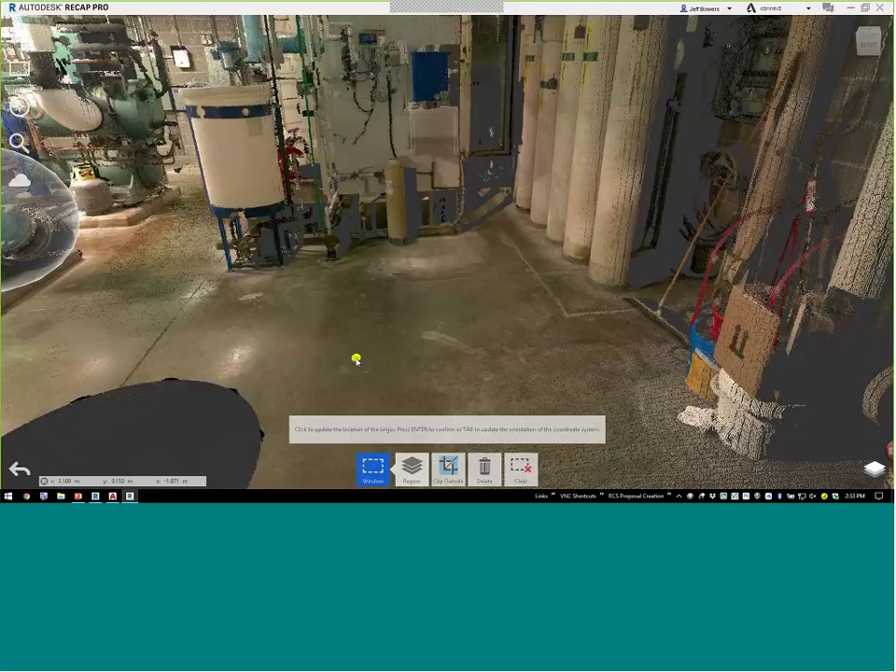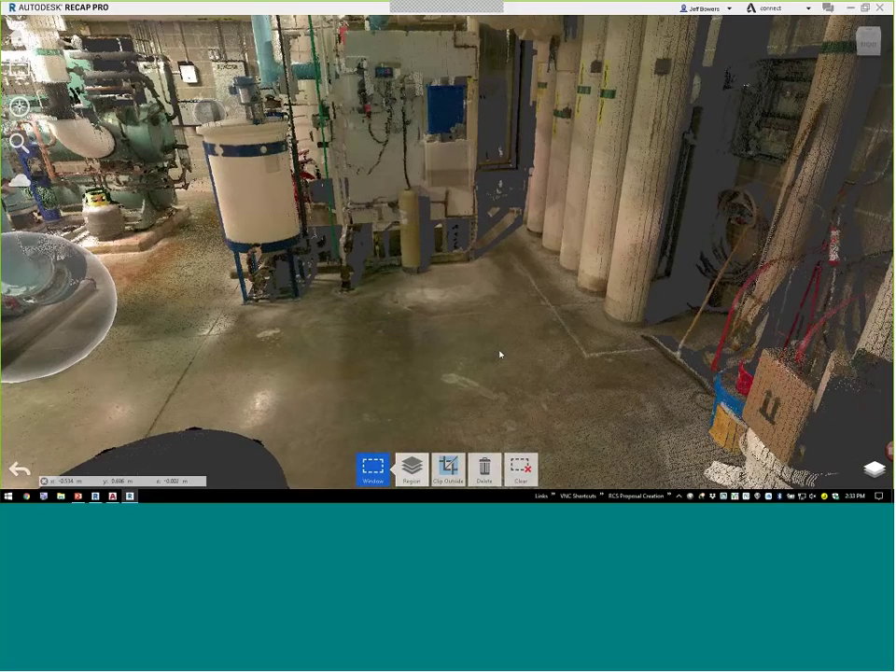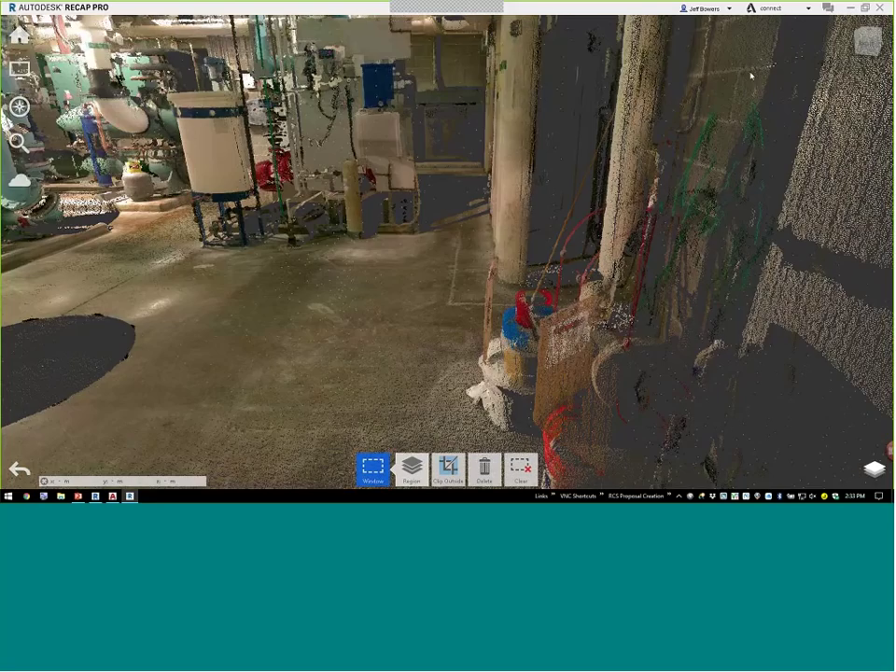Put a point on the floor, hit enter, and now it resets the scan to where my floor is now 0. So we're going to say, yeah, we're done here. That's cool. Nice point cloud.